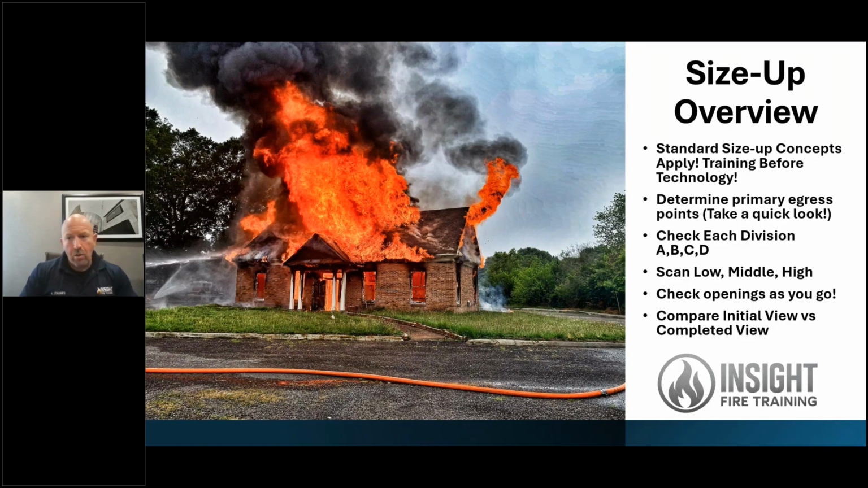Number 1, your standard size up concepts apply. Before you pick up a camera, you have to be fundamentally sound and use your experiential knowledge and skills to assess the building. This is a bank fire in Cherryville.